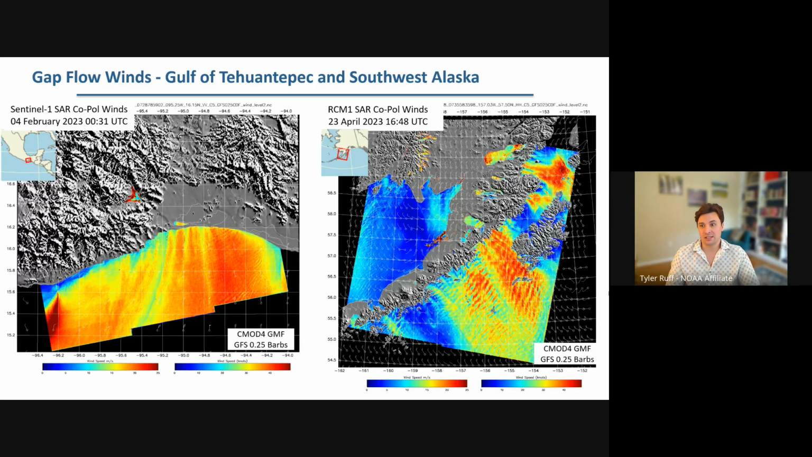So in some ways, it's actually a more simple GMF. It uses lookup tables and things like that. It is empirical, but it is a little bit harder to verify than the regular copol winds GMF. So you're exactly right. We don't need any weather models for our cross-pole GMFs.